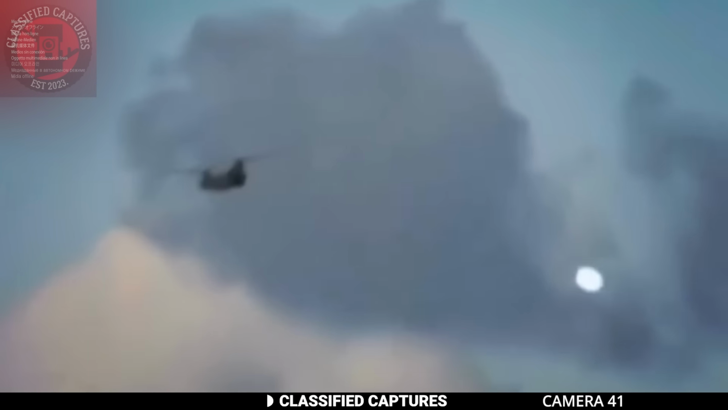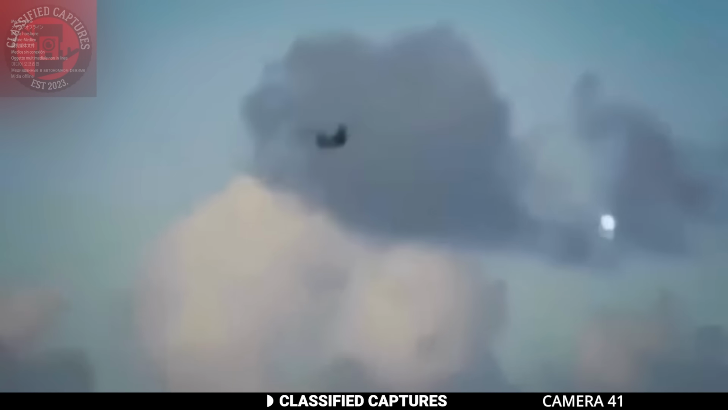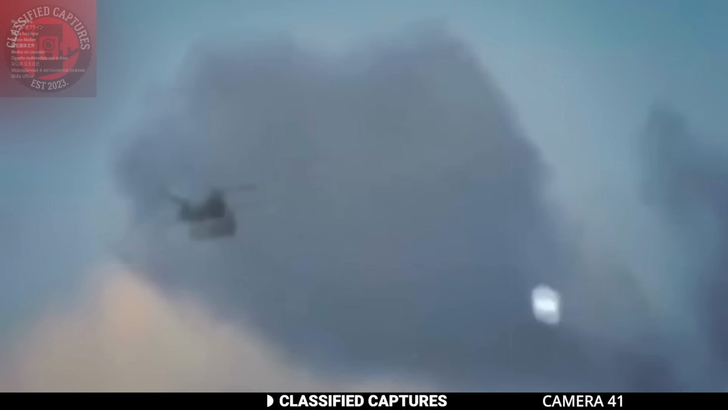A puzzling video emerges on Instagram, drawing the gaze of intrigued onlookers. In the footage, a strange dark object is seen cruising through the sky. As it moves, something even stranger appears from the opposite direction: a glowing orb. But the orb moves faster than the dark object.